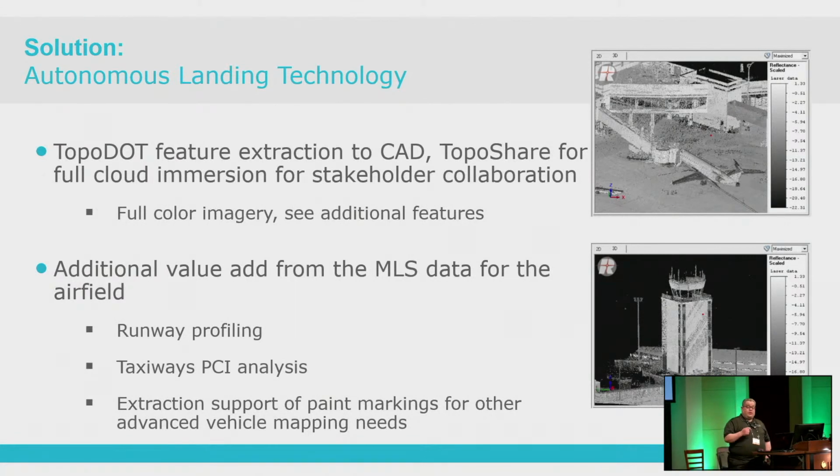The additional value that we added to the airfield in general, because now we are using that data on the airfield itself, we did a runway profiling, taxiway PCI analysis, and extraction support for paint markings and other advanced vehicle mapping needs.